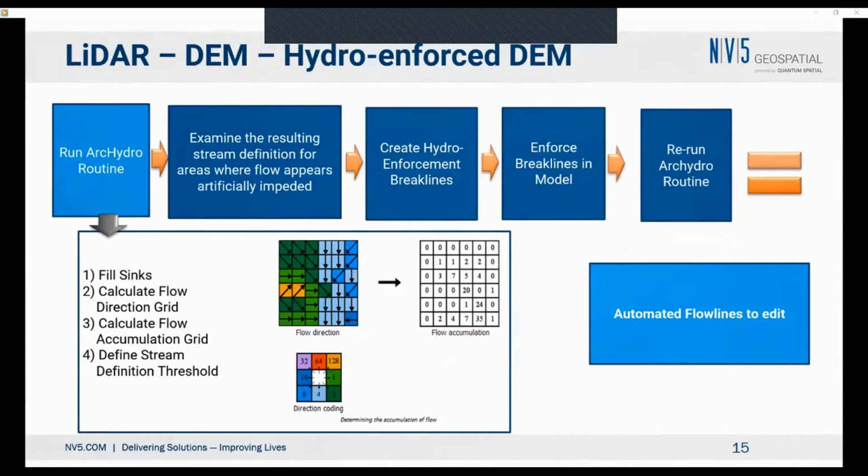So there's two approaches we used. One is using what probably people are familiar with, the Arc Hydro routines, and this is what we call the flow accumulation approach. In this one, we take the bare earth DEM, we calculate flow direction, we calculate flow accumulation, which is the number of cells that flow into a particular cell. And once that flow exceeds a certain threshold, we expect surface water to start running.